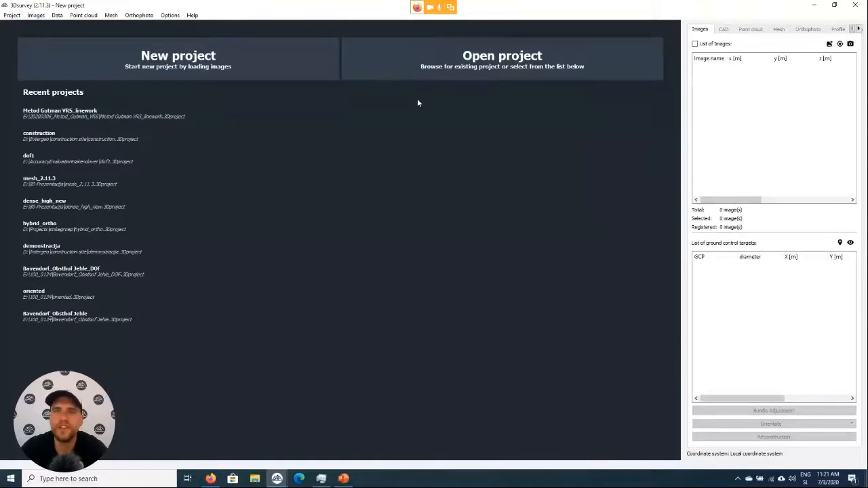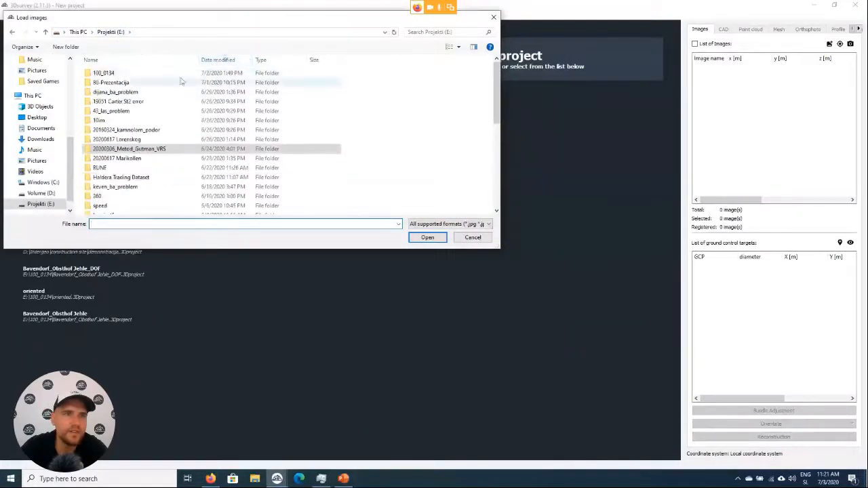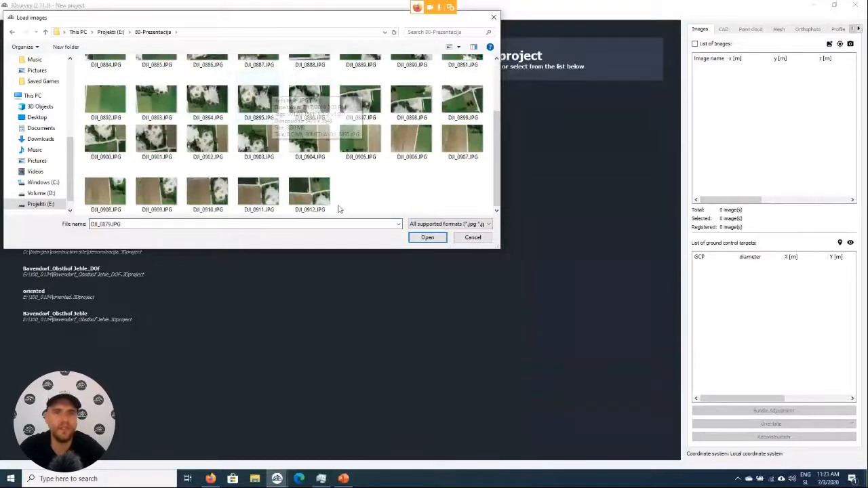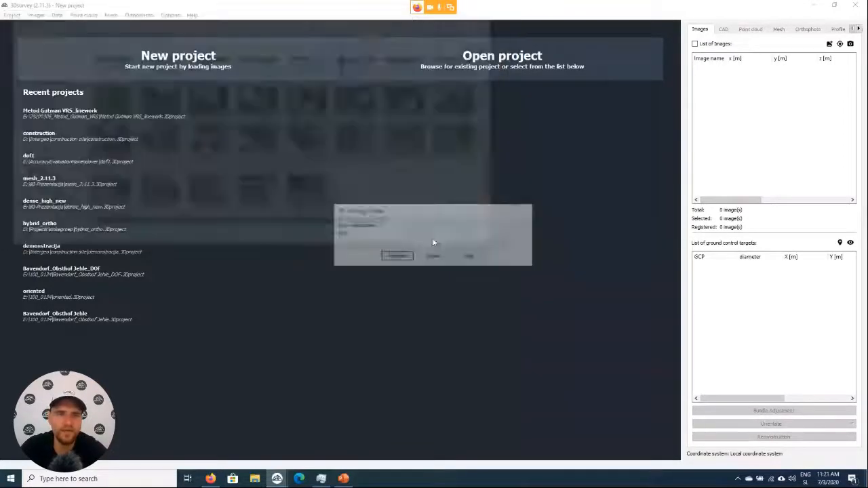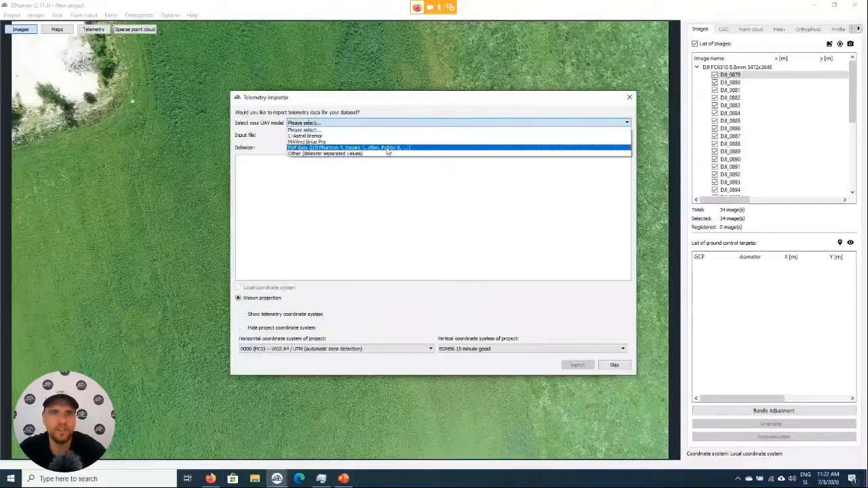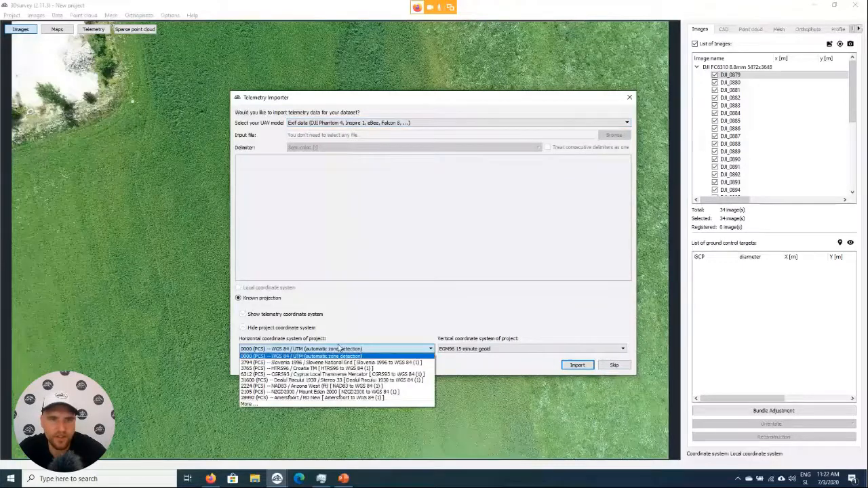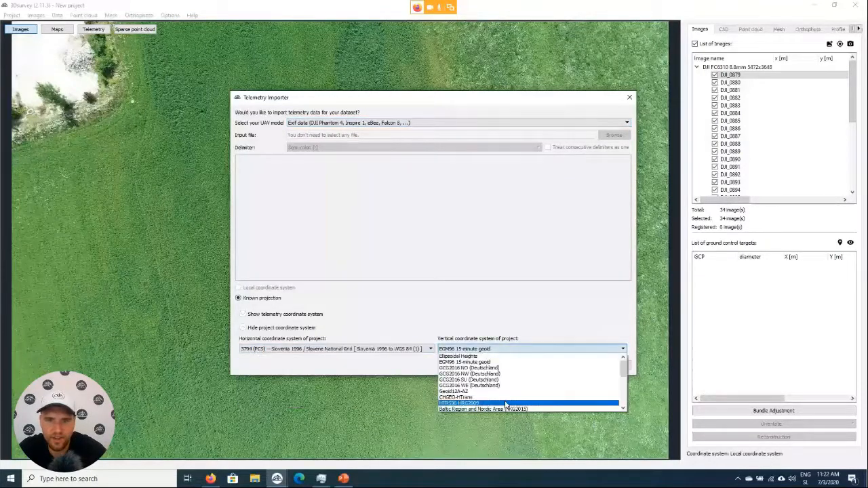To start processing, we can click images, load images, or we can click here on new project. So now I'll move to this presentation folder. I have here a nice small data set of 34 images. After selecting the images, the software asks us if we want to import the telemetry information. Most of the drones write telemetry information into EXIF data. Other ones will write it in a separate file. Here we can set our coordinate system and our geoid model like that, import.